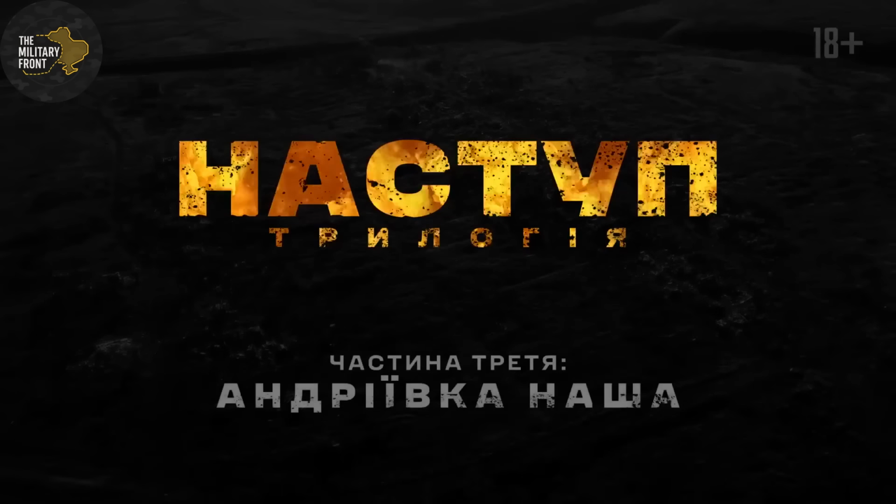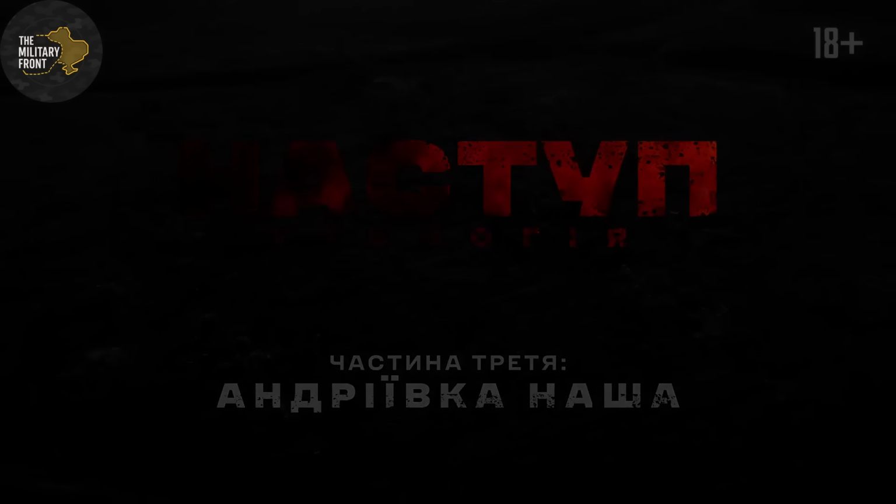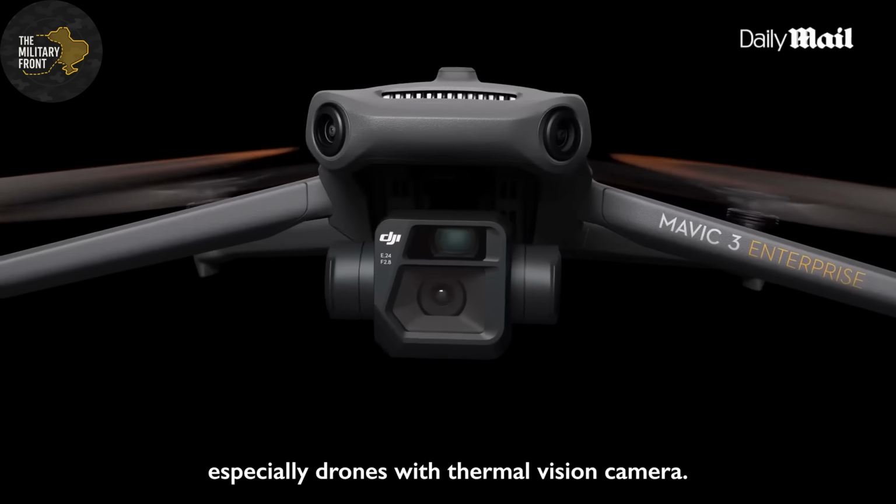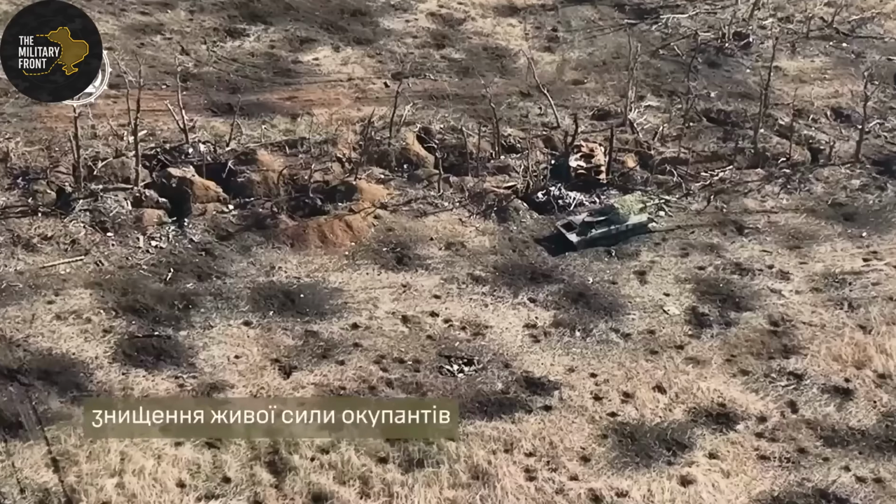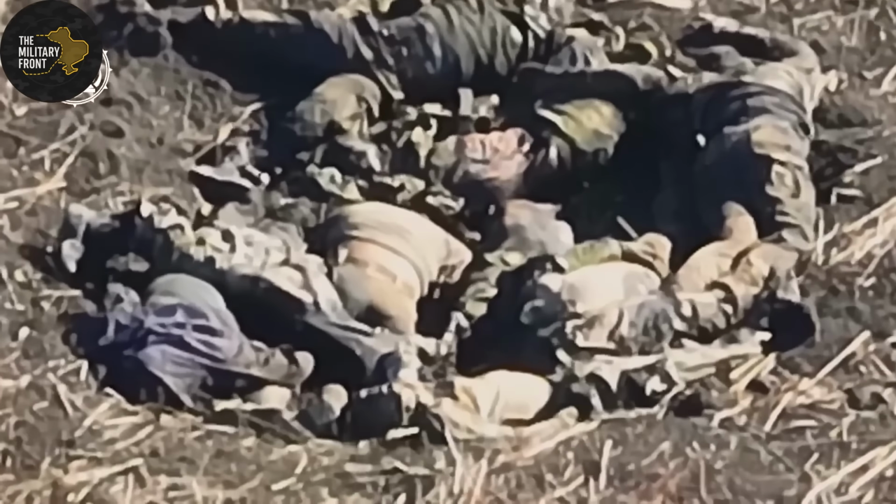Bakhmut, January 2023, 3:47 in the morning. Temperature -8 Celsius. Total darkness. A thermal camera locks onto heat signatures in a trench. 8 men, Wagner group assault team. They don't know they're being watched. In 40 seconds, 7 of them will be dead.